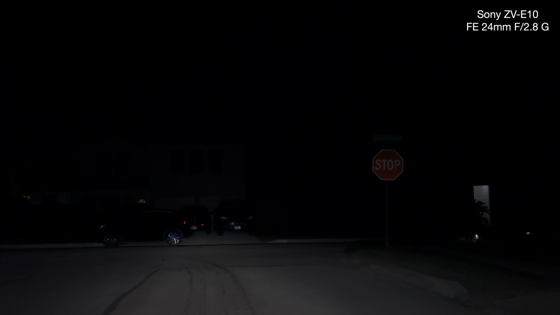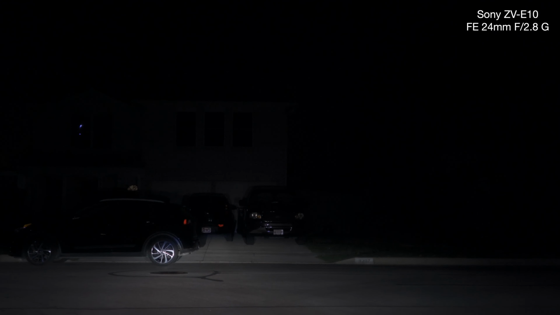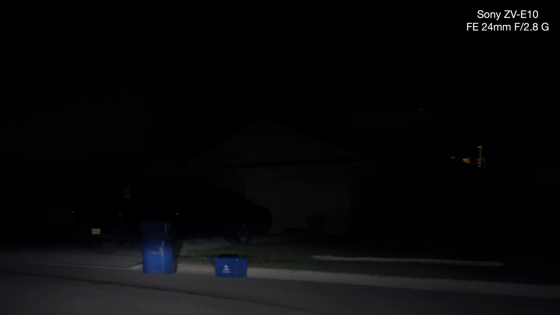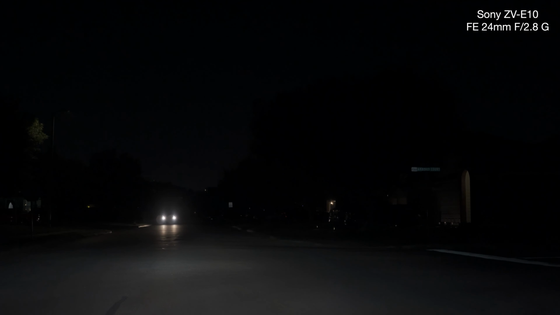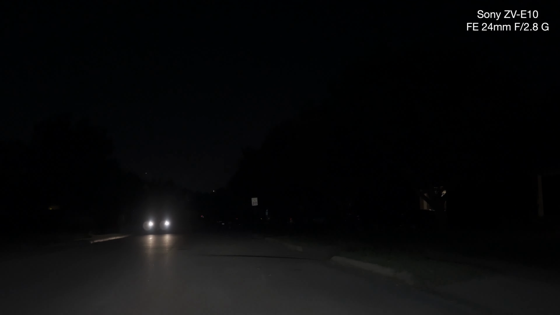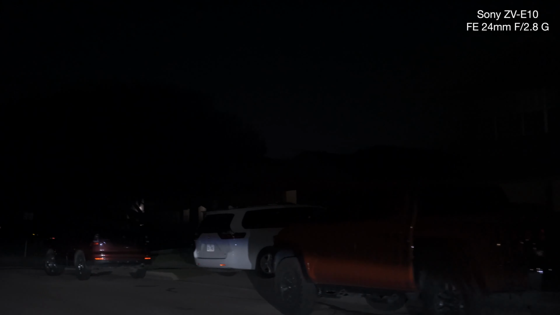And I'm still looking for focus breathing. It still may be too dark. Alright. Best way to tell is look at car lights right at you. So the reason why I'm going down here is I'm going to try to see that deer. Car lights weren't too bad.